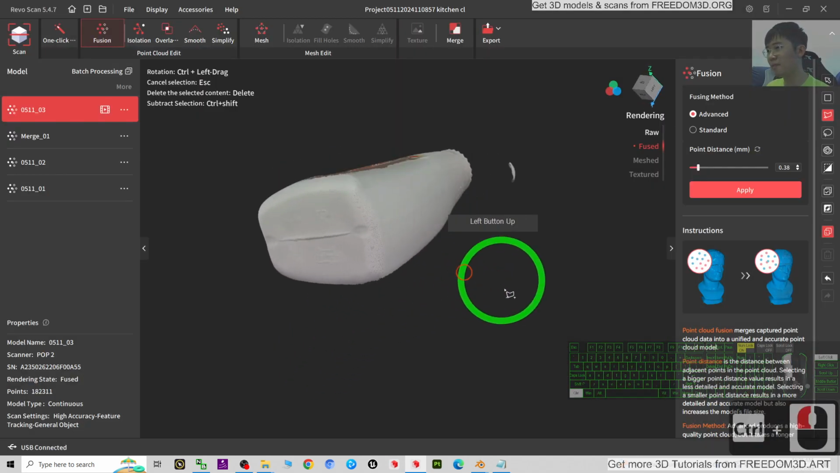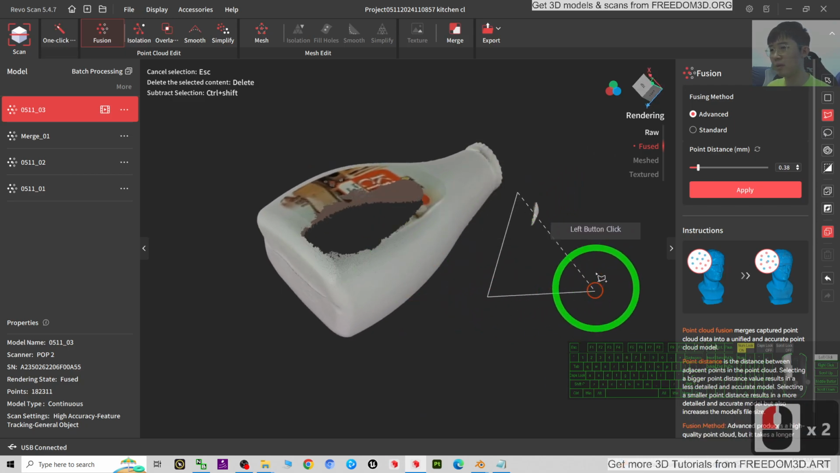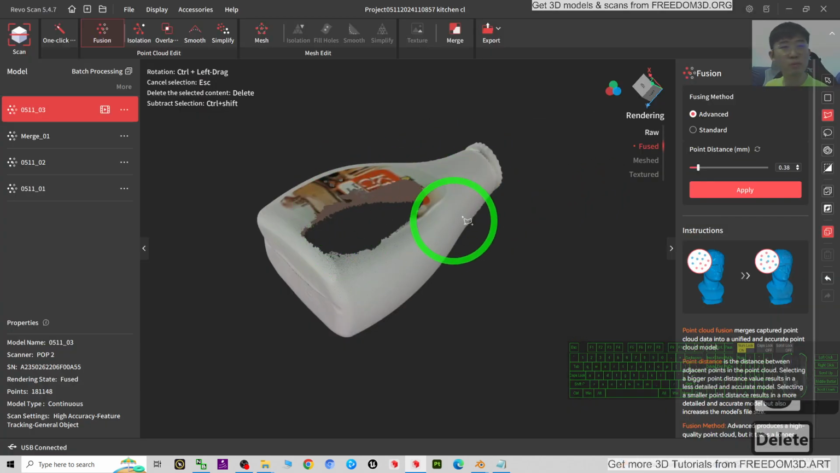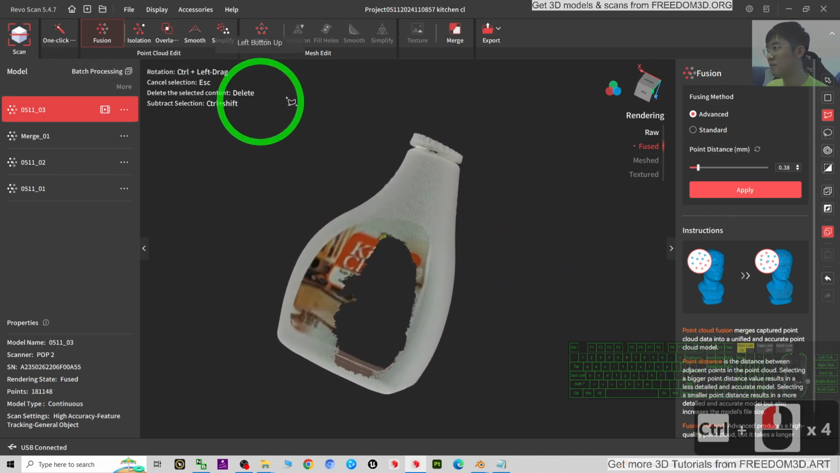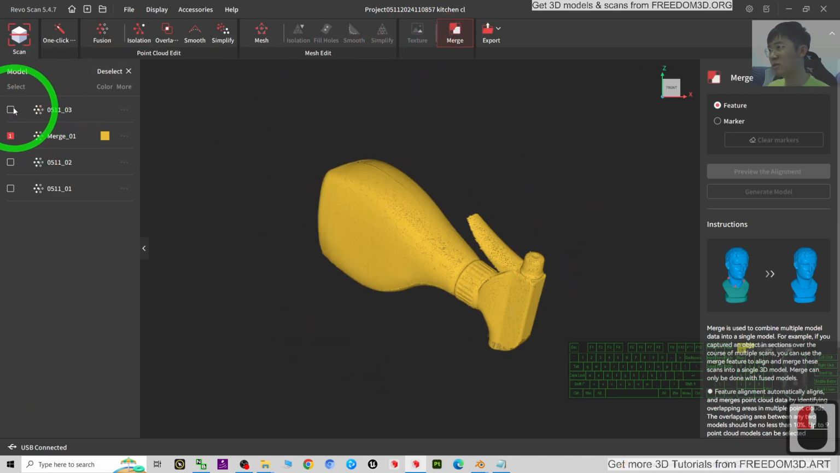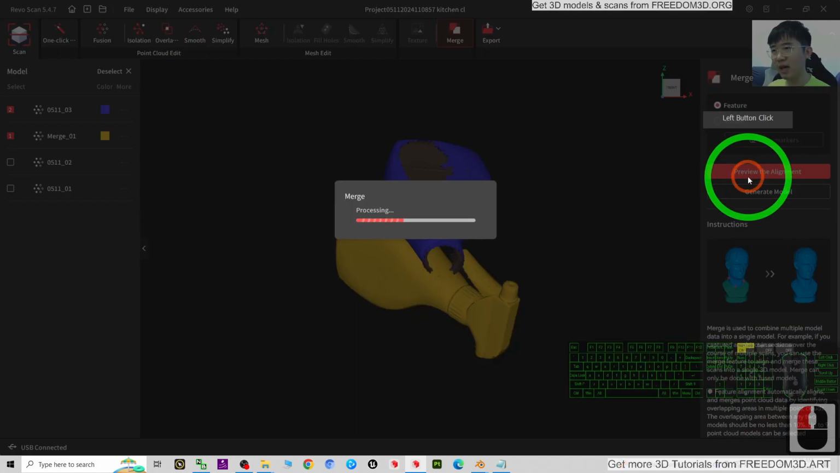Delete it. Then I'm going to merge this. So I just go to merge these two, preview the alignment.